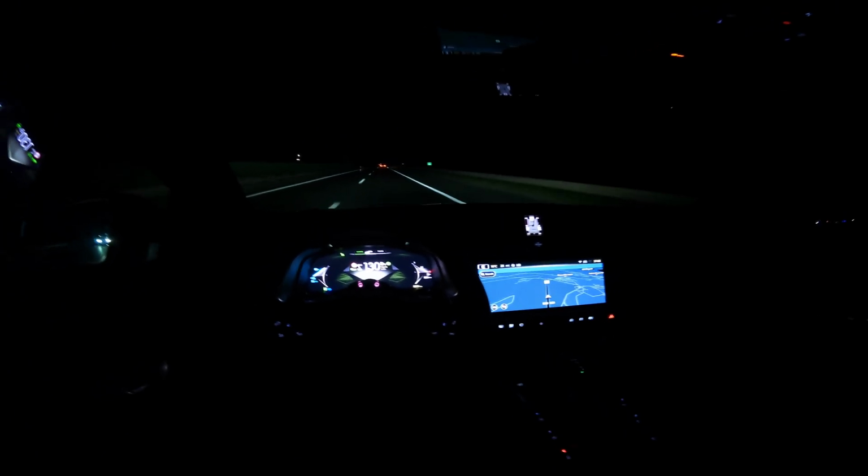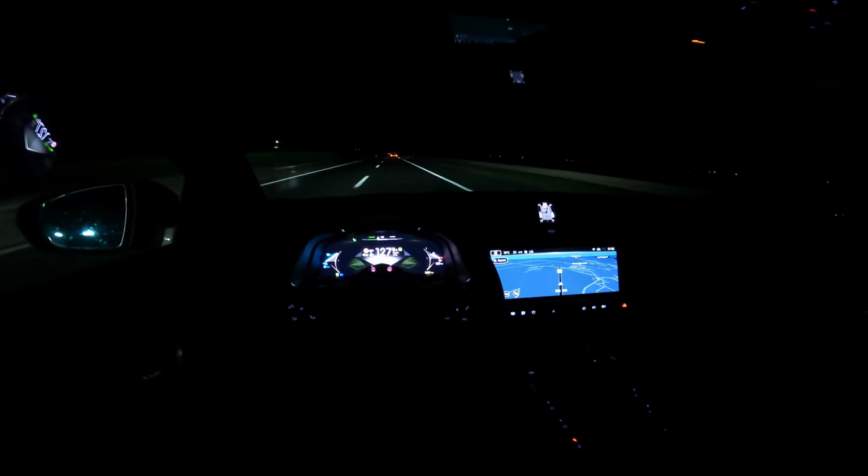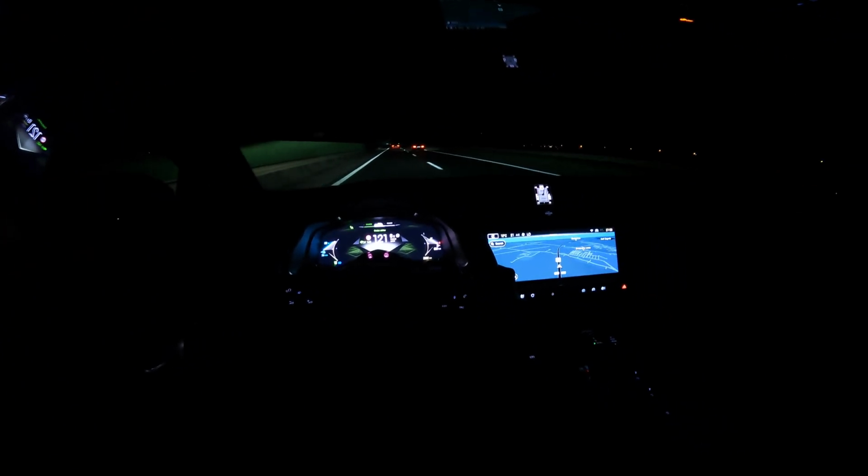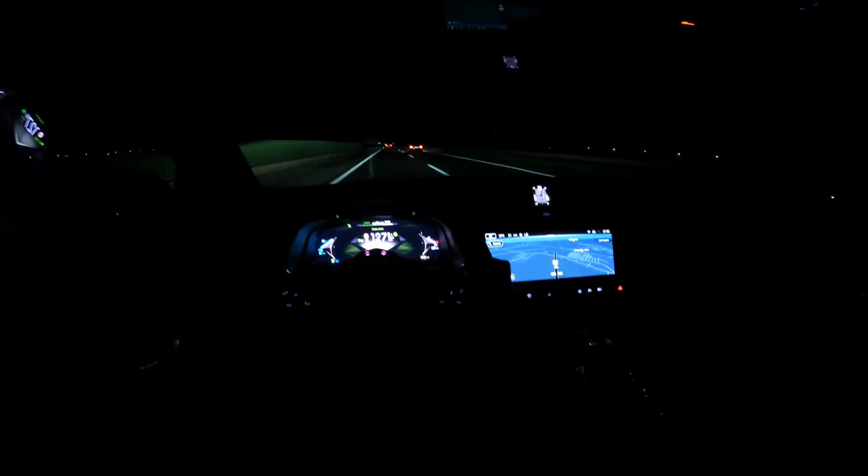But if we speed up to 130, yeah, I'm holding it. Slight wind noise, still acceptable, but if you speed up to 150 and you're not in sport where you can hear the noisy petrol engine, in that case it is a bit noisy in the cabin. Let me just speed up to 150 real quick.